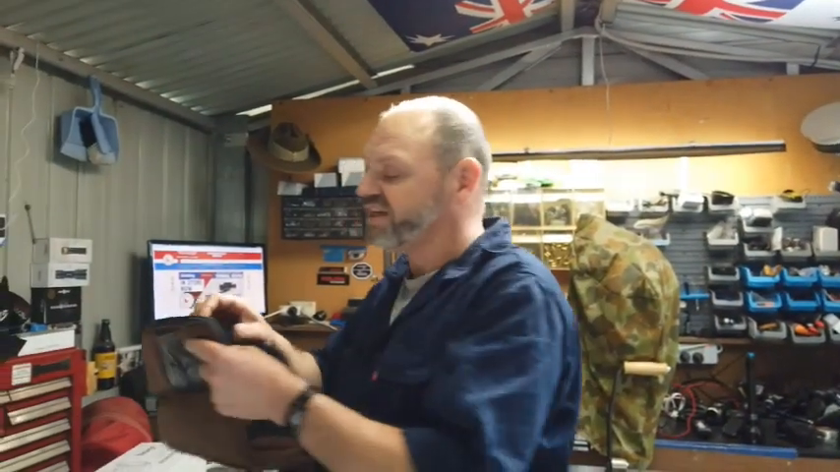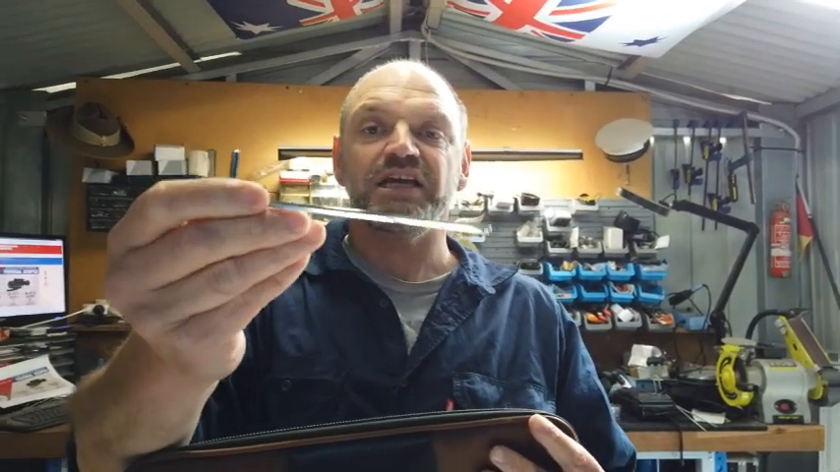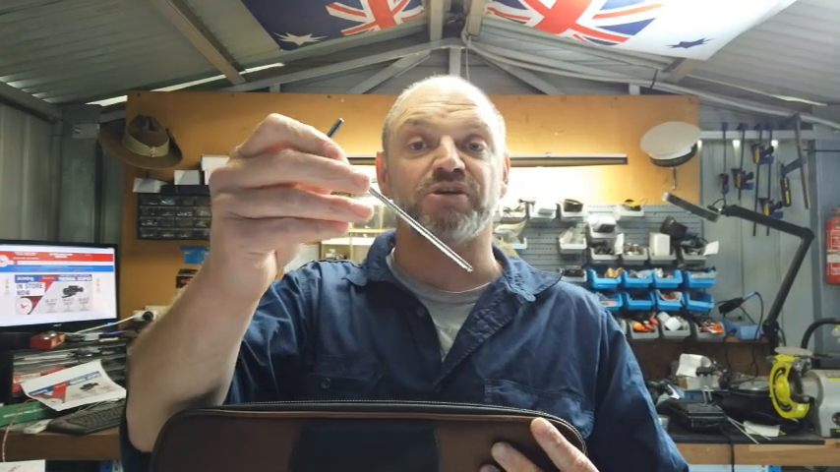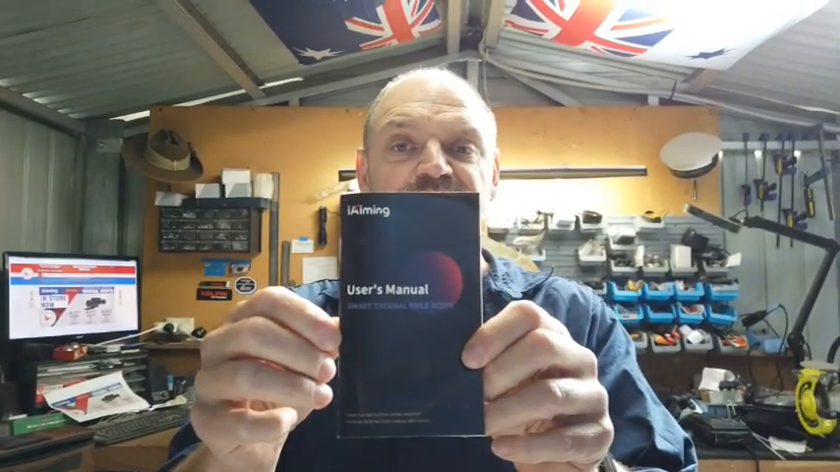The final two things in the case that you get is an M5 Allen key for undoing the screws on the Picatinny rail, and your user manual. Now inside there it gives you a rundown on how to operate all the little features and the specifications of the scope. So well worth having a good read of that before you start having a play with it.